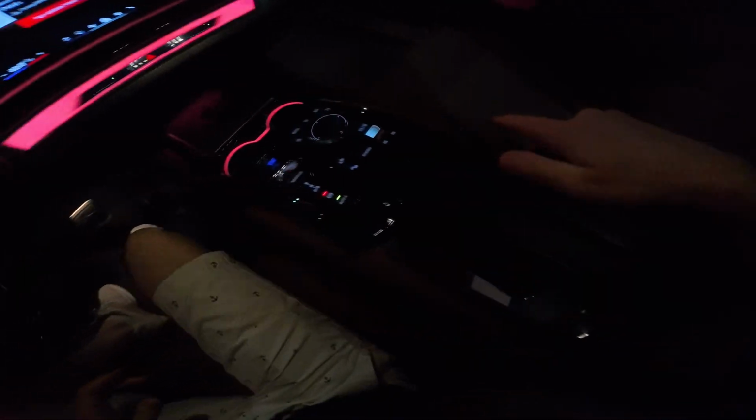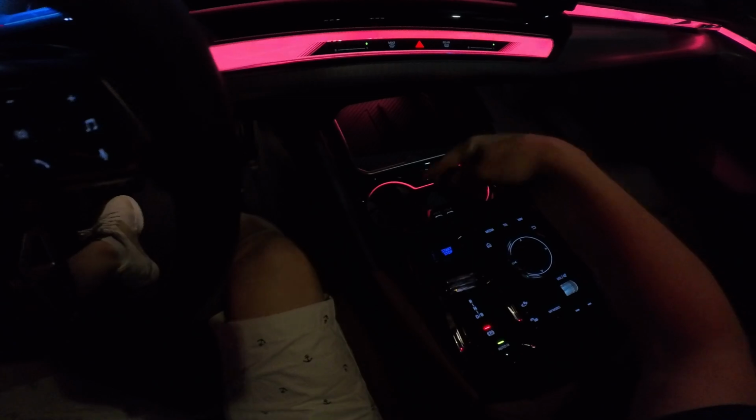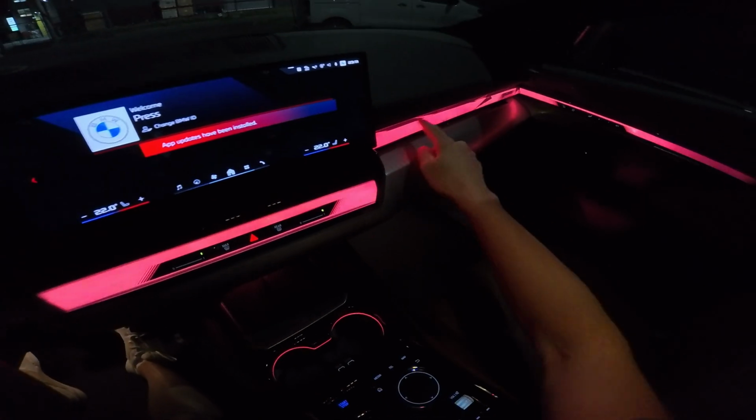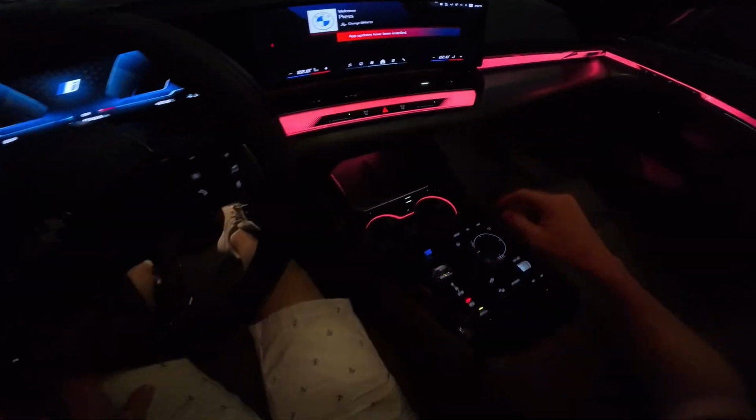I will leave the key right here. Also, you have ambient light here and you have ambient light on the cup holders and everywhere on the dash. From the doors in the center you have this crystal clear ambient that looks so nice.